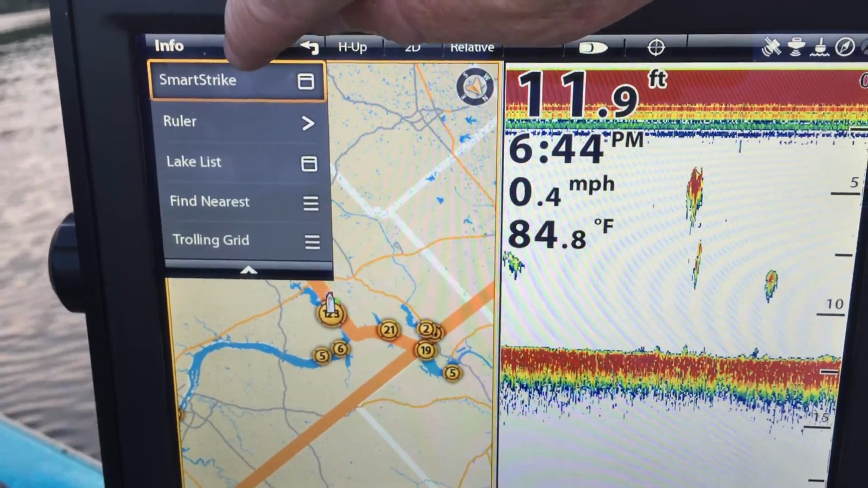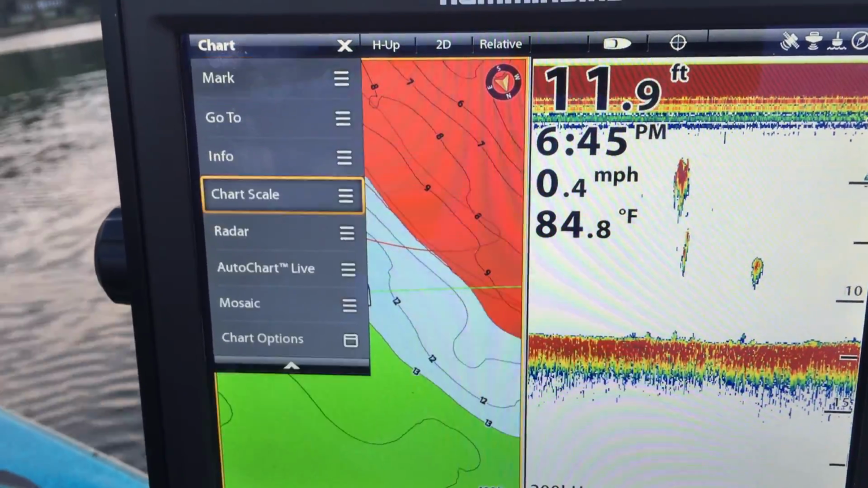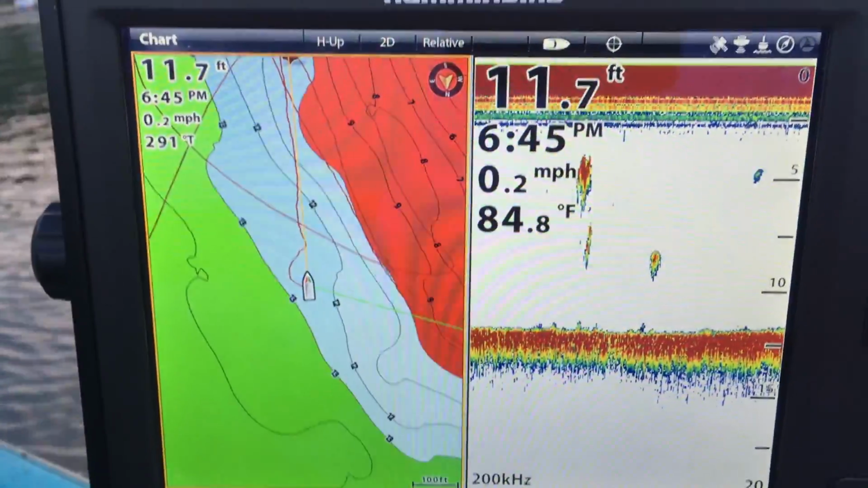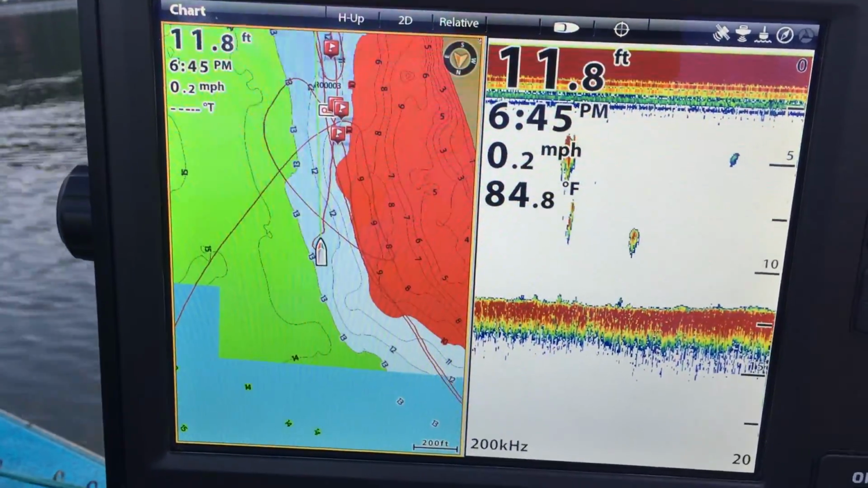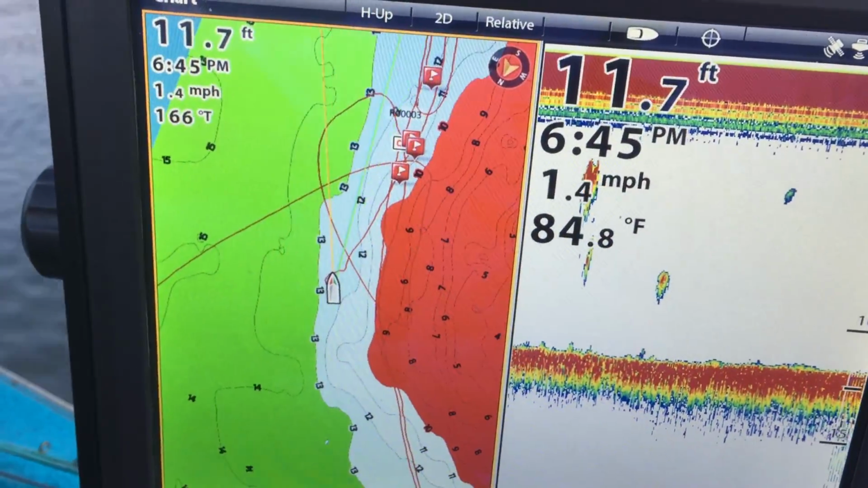Whoop, I don't want info. I want chart scale. 1/8. Okay. All right, this is the screen I use up front. Okay, I'm on the 100-foot scale. Now, here's what I would do. I would zoom out a little bit, and I would put myself right on top of those targets.